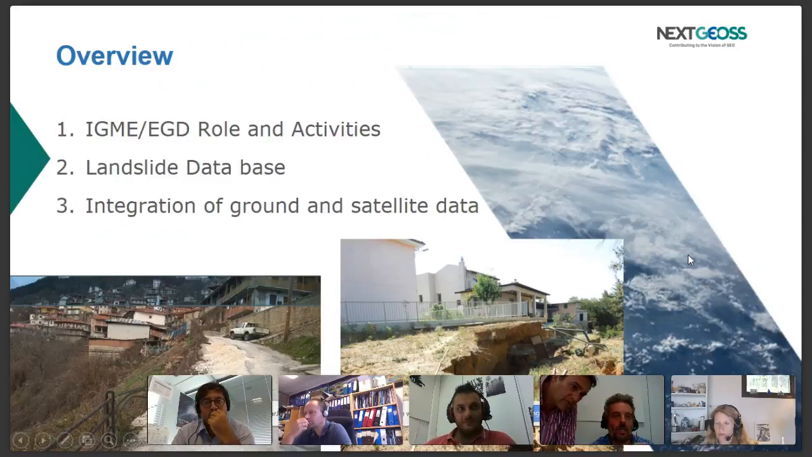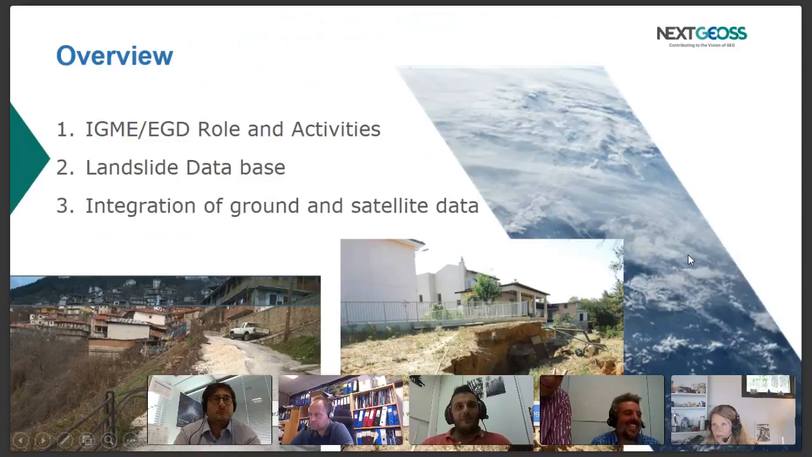Let's see now what we can do to merge ground and satellite data. On the left side, we see an inventory map from the database. And on the right side, we see polygons derived from digitization using optical means. This helps in the next steps to find susceptibility and hazard.